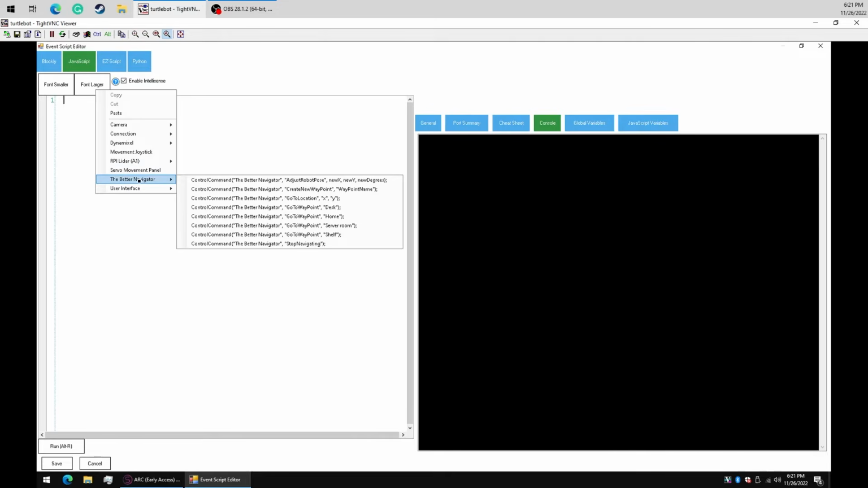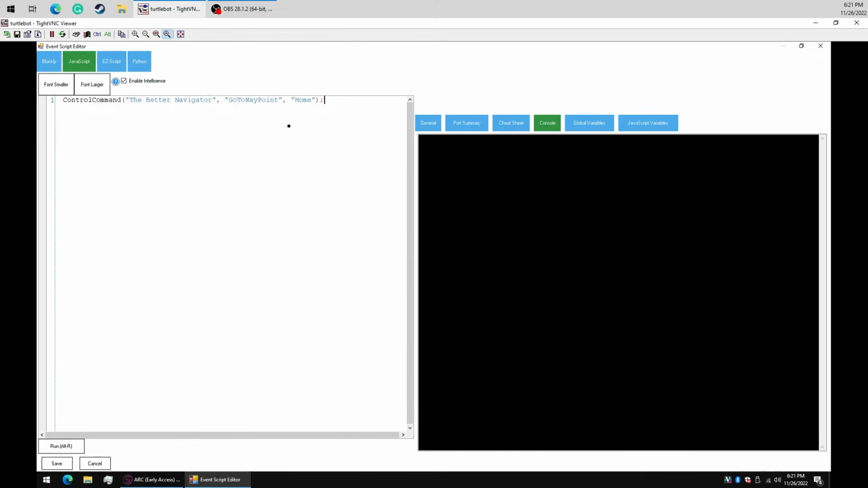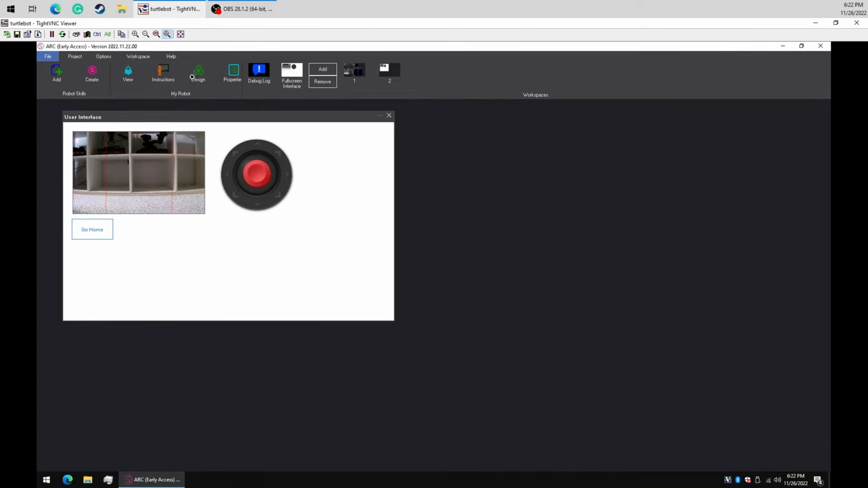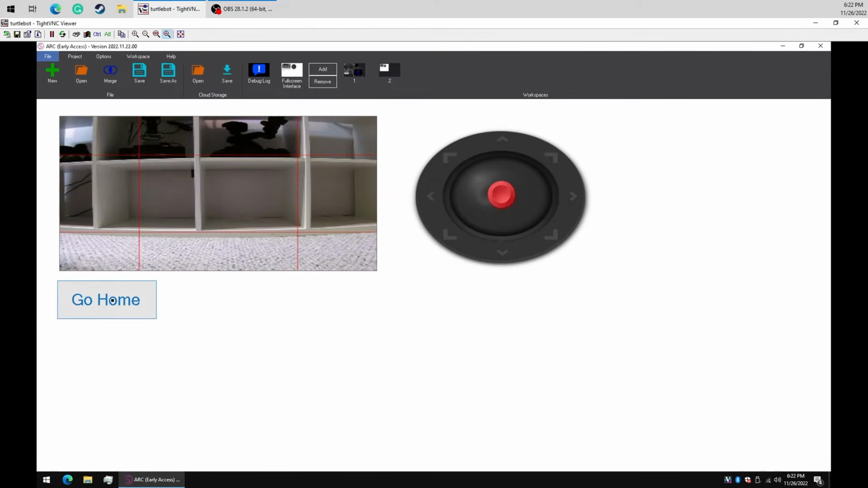And here's the Better Navigator. And we can select Go to a waypoint. And as you can see here, there's a waypoint already called Home. So we'll select that. And we'll click Save. We'll make this our default interface. And now if we go on to our full screen menu, there we have it. So we can push the Go Home button and the robot will start navigating home.